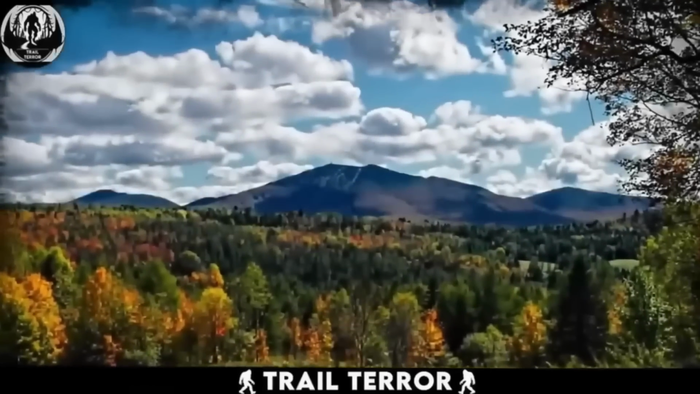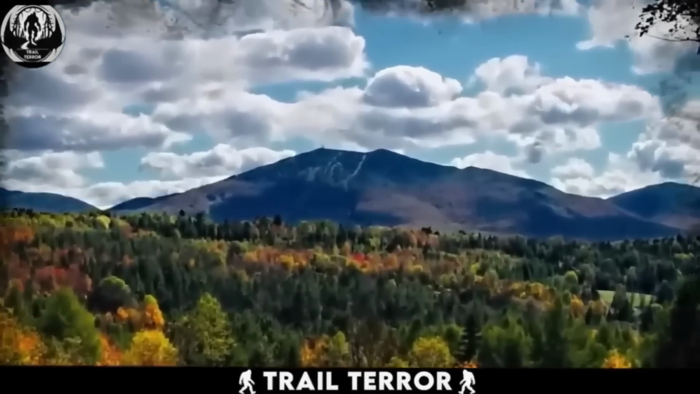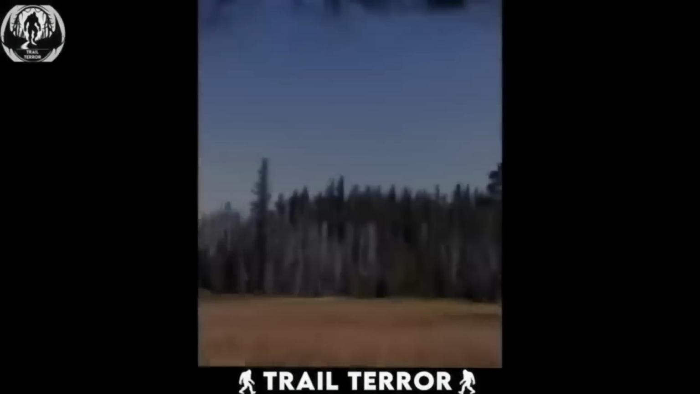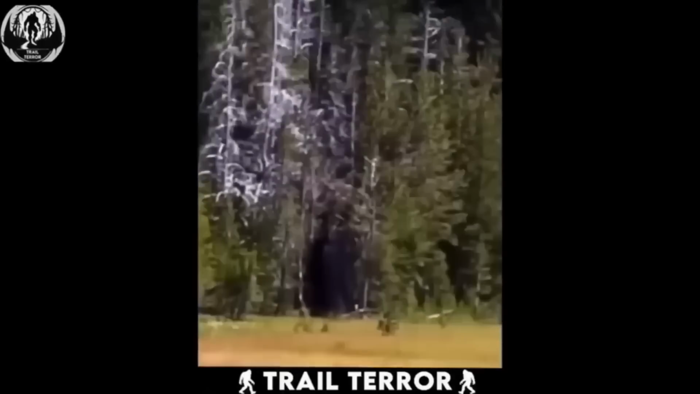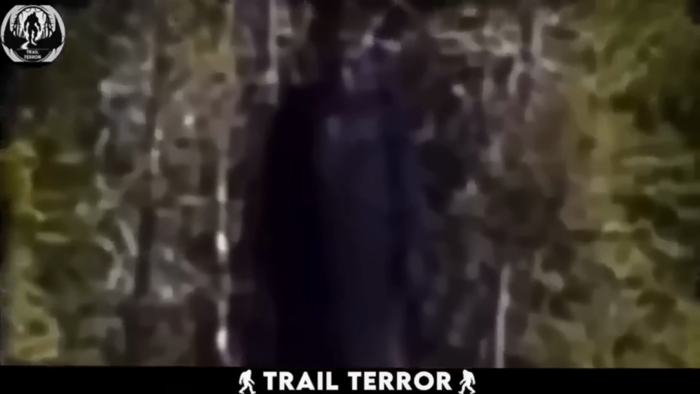This footage was taken on the Vermont-Canadian border, and many people believe it captures the elusive legendary creature known as Bigfoot. In the video, shot by a hiker, we get a glimpse of a dense forest in the distance with a massive figure standing at its edge. The creature appears to have an ape-like quality. Moreover, the creature's sheer size is evident when compared to the surrounding trees.